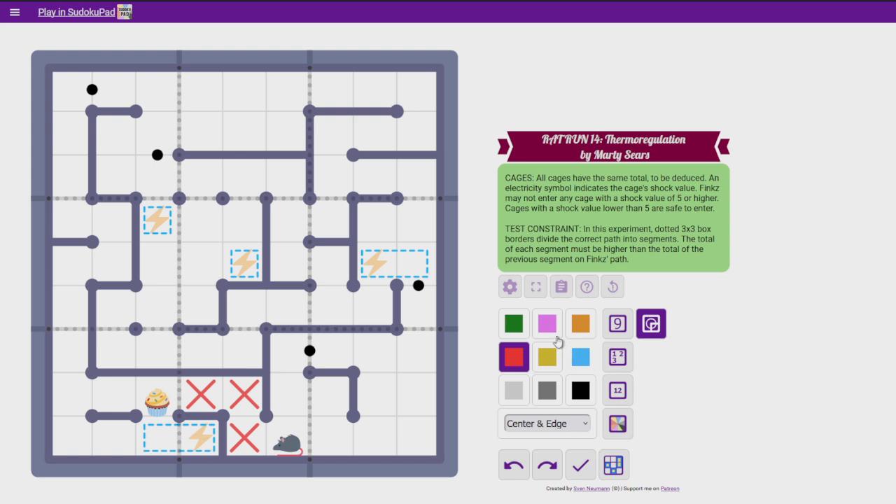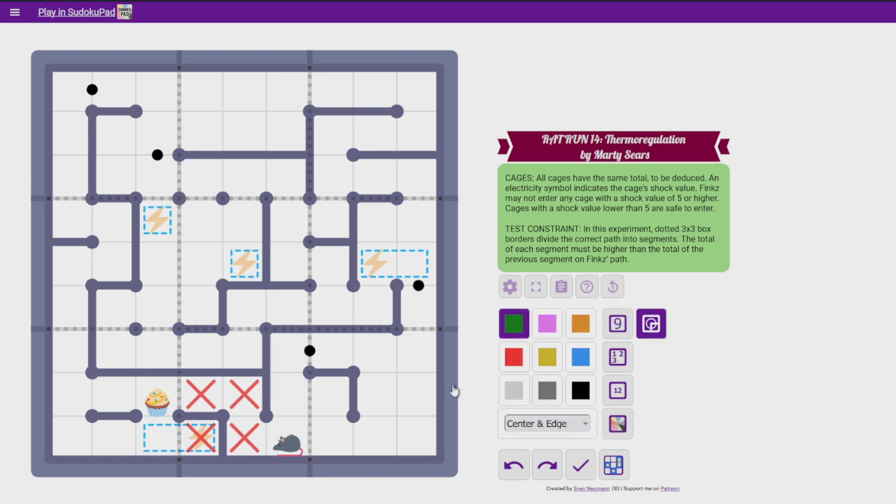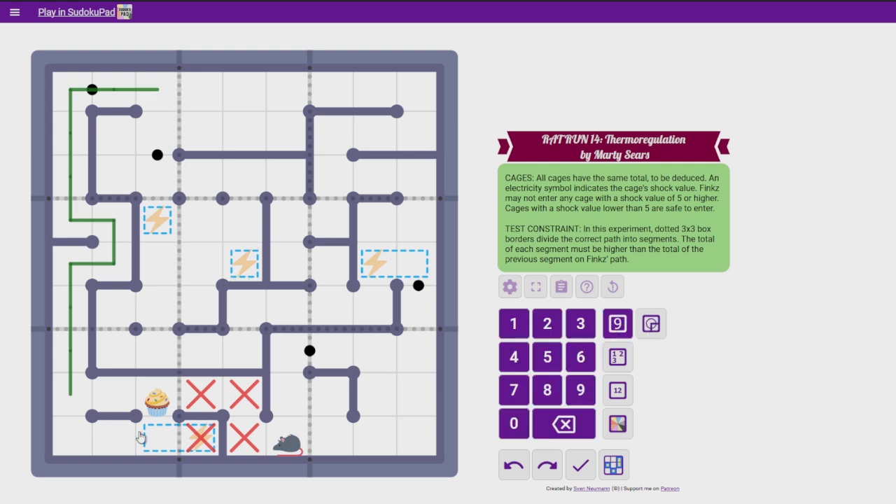This square is also out of bounds, because if Finks ever ended up there, she'd be stuck. It's kind of a cul-de-sac. And those are very bad for puzzles like this. So that square is also out of bounds. Which actually does not leave that much space for Finks in this box right here. And it also tells us one other thing. How does Finks get to the cupcake? Well, the only other way into this box is through here. And if she does that, then she definitely has to do that, and she must arrive from here. So that's a good amount of path already for us to think about.